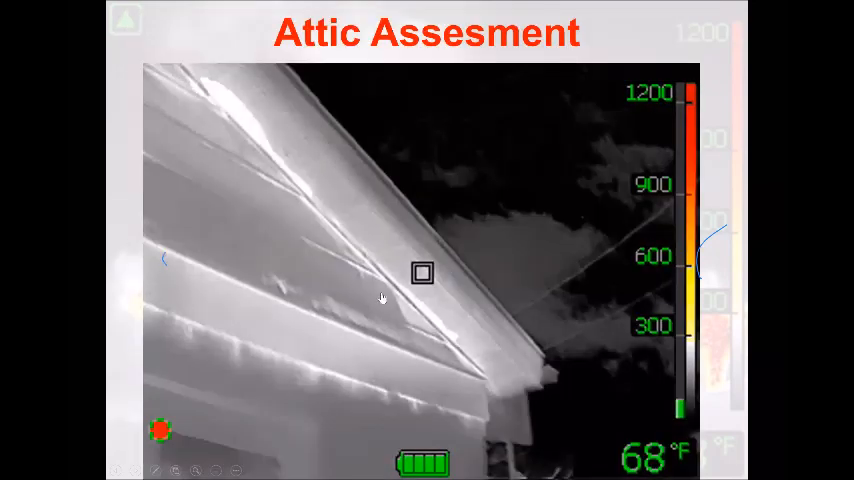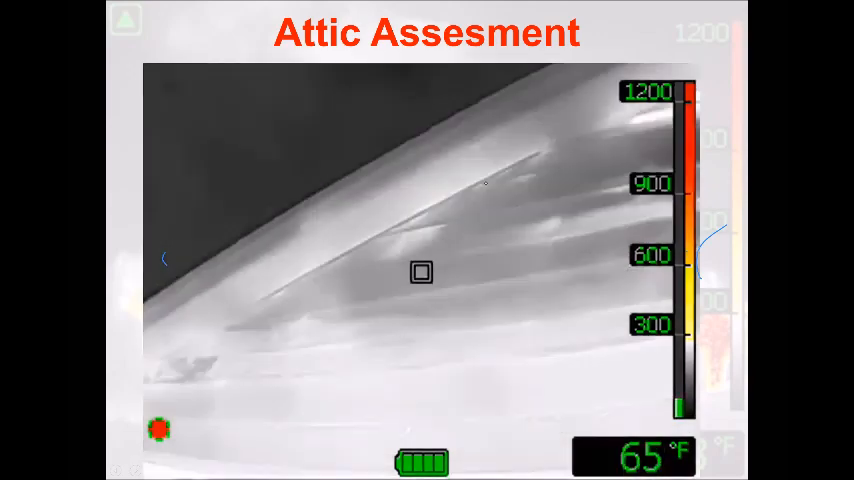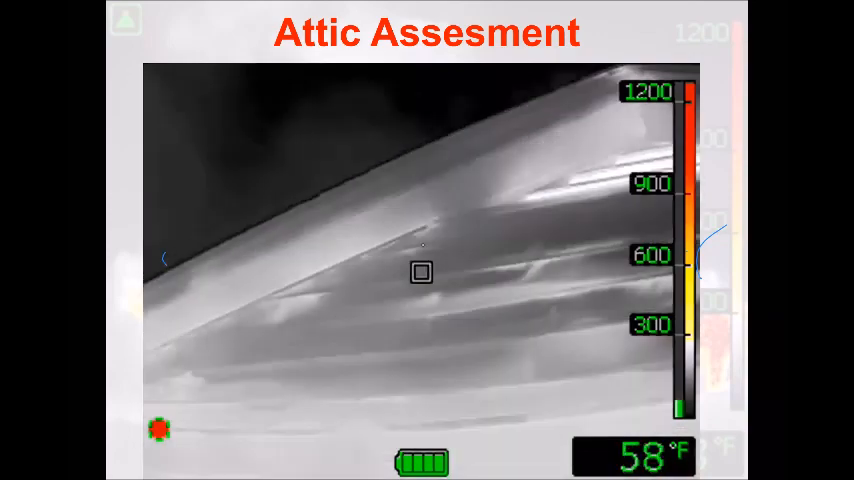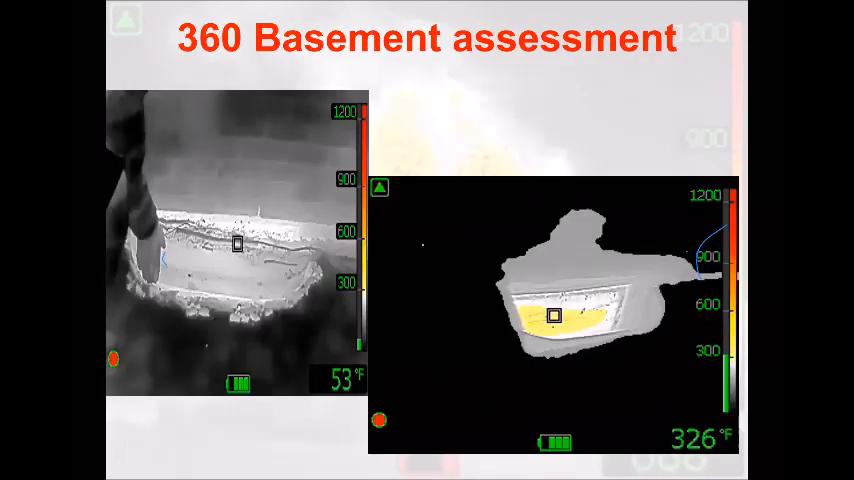Doing an attic assessment, make sure we don't have extension going to the attic. Most attic fires with a camera, unless it is rocking, you're going to see that white glow up top. That's where it's going to be. That's going to be your good attic assessment, looking at the vents, making sure that you don't have any thermal cues. Where the vents are all white, that's a thermal cue. Those are starting to get heat exposed to them.